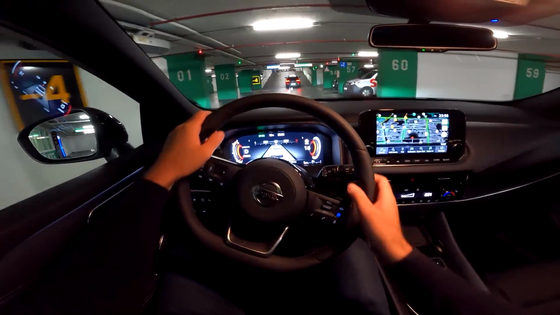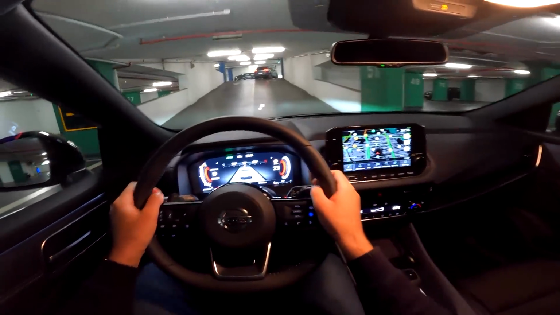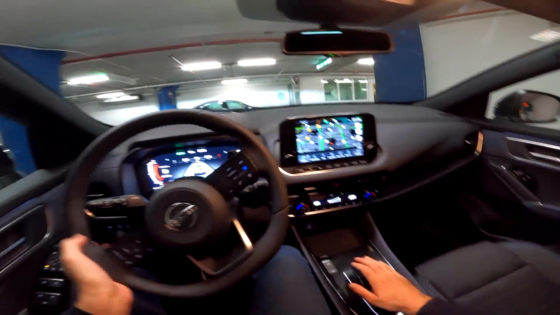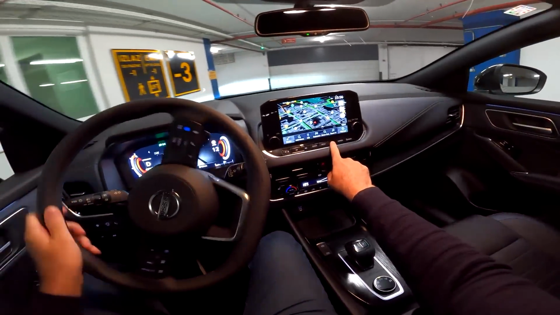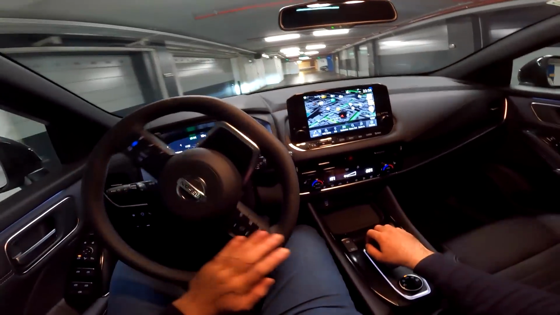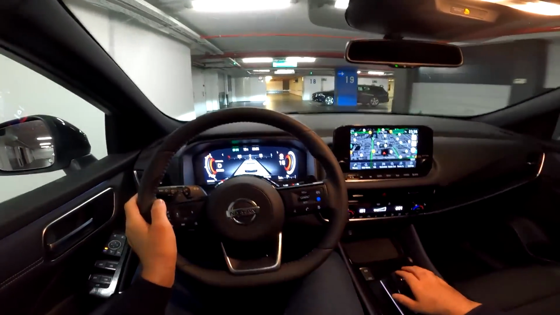And in front of us there is a 12.3-inch digital cockpit with different views. In the middle we have a 9-inch touchscreen with the infotainment system and all the info and settings that you need. We have the map currently on. It's a 3D map with nice buildings. I will show you that when we go out of this huge garage.